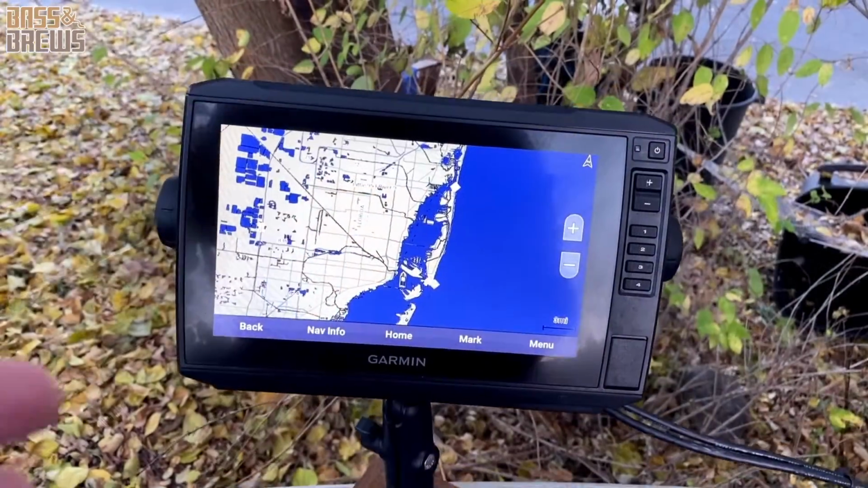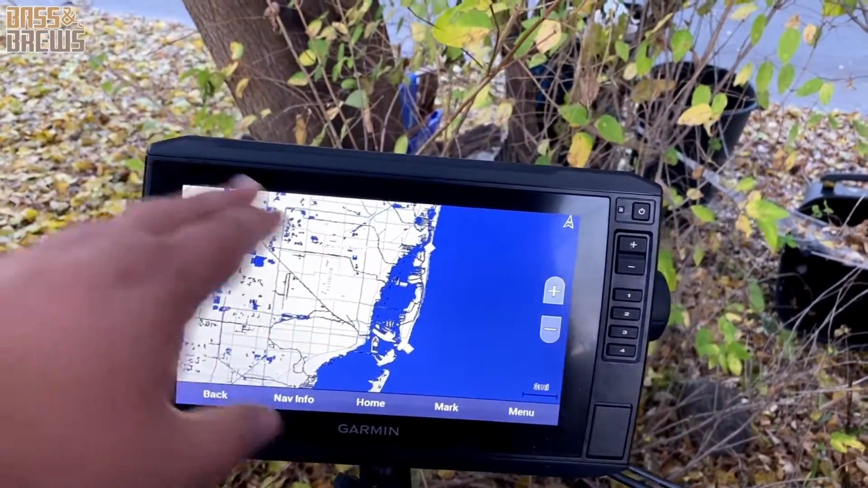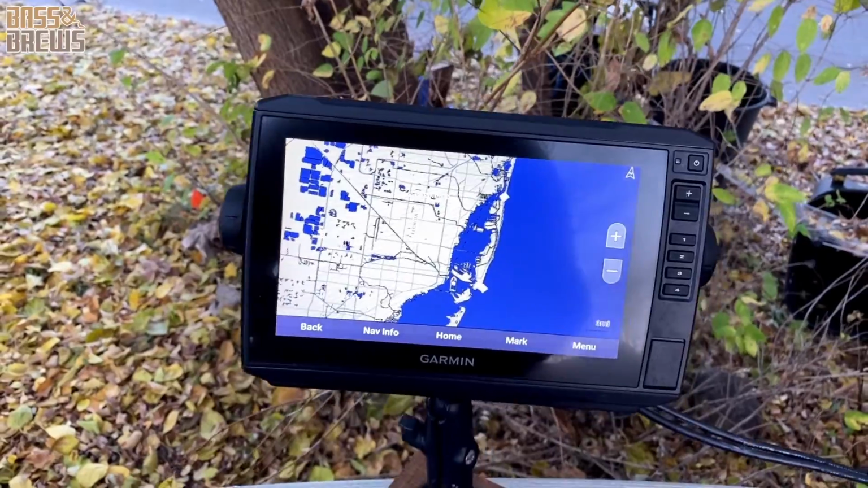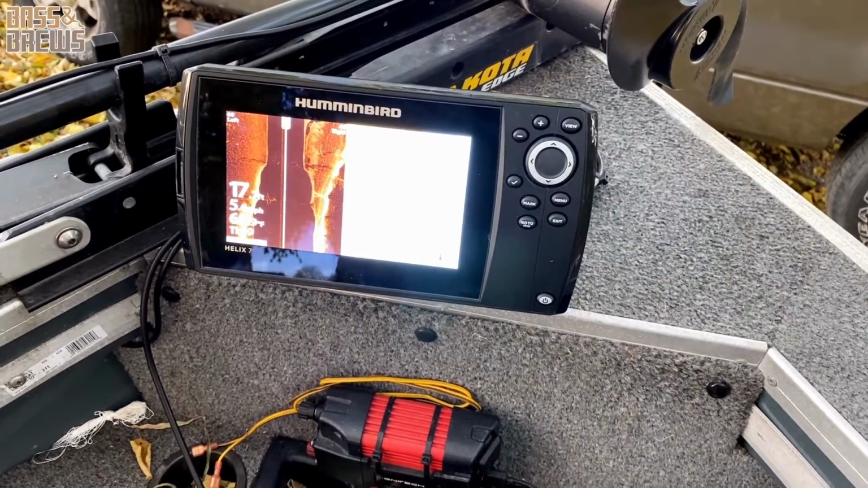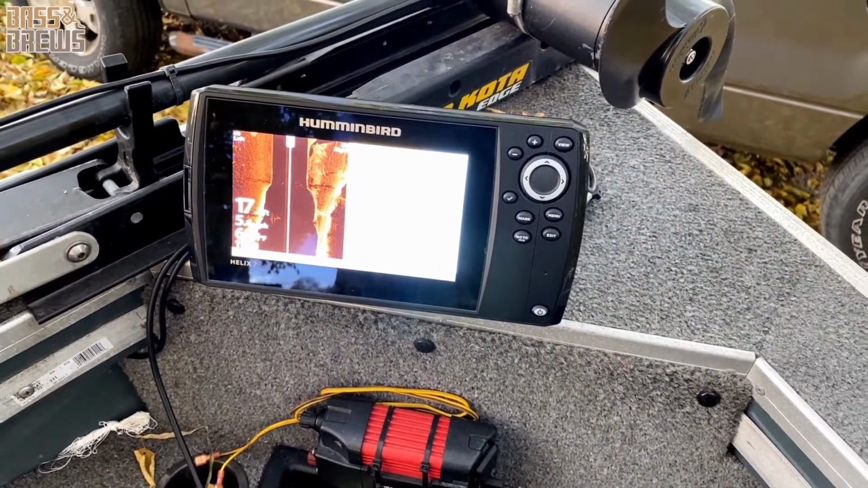Another obvious difference between these two is that this is a 9-inch screen. The Humminbird is a 7. That changes it quite a bit. This is just a 7-inch screen, the other one's 9, so that's definitely one for the Garmin as well.